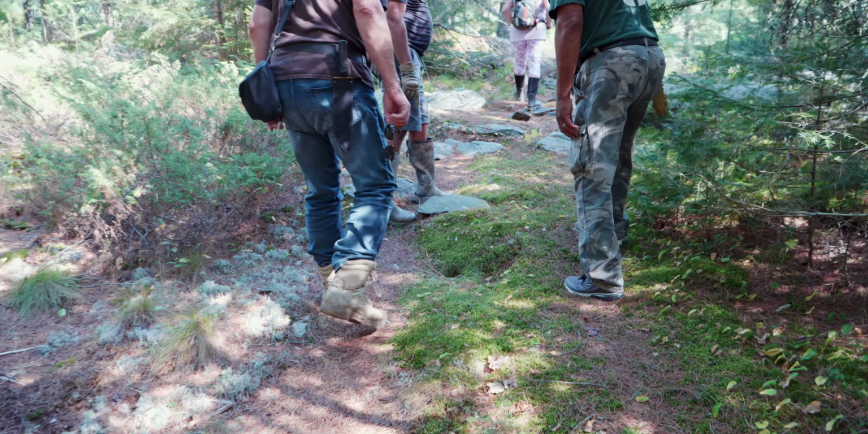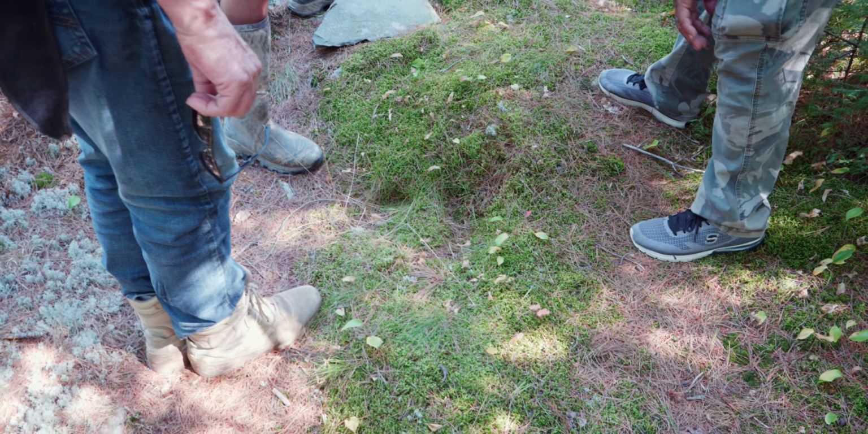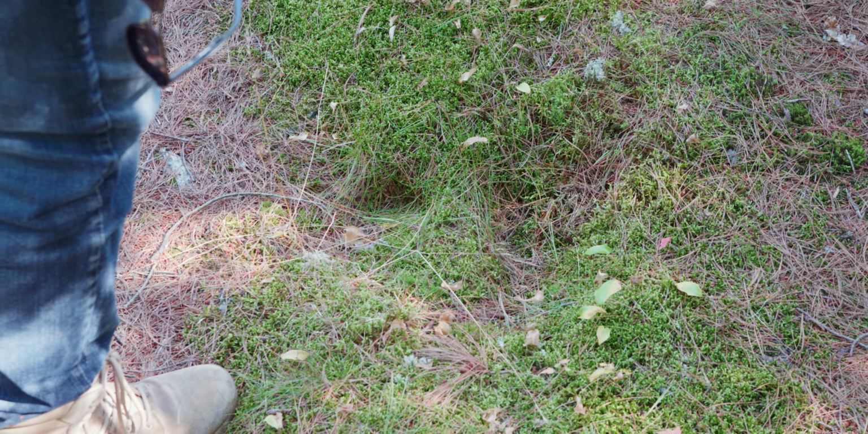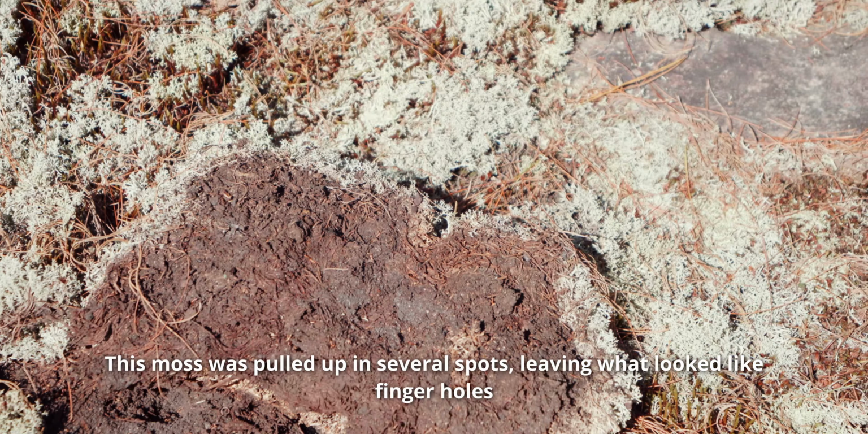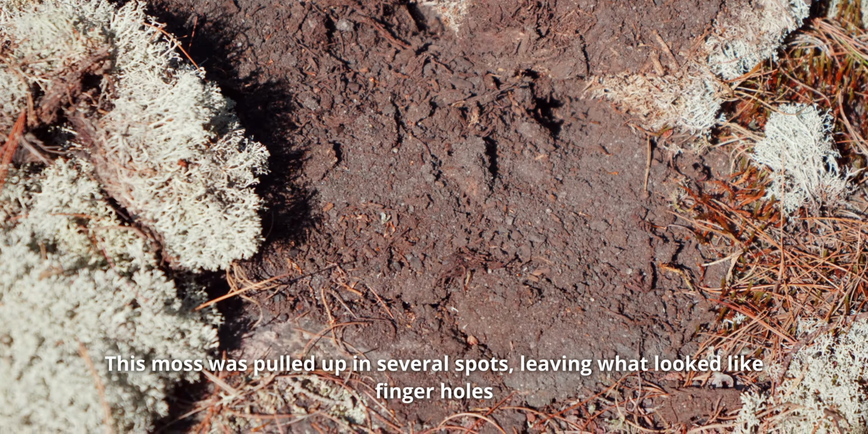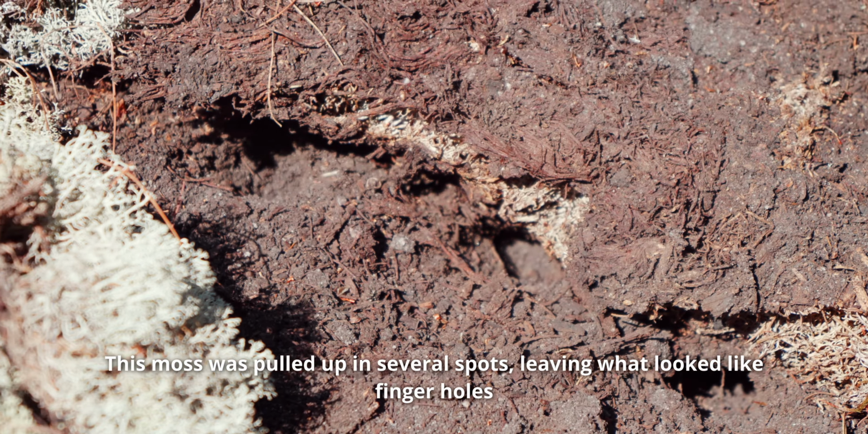Someone stood there. That's a heel mark, yeah. And then we found them in 2 other places. It's not a real unpleasant smell. It's a little bit of a vegetation smell.